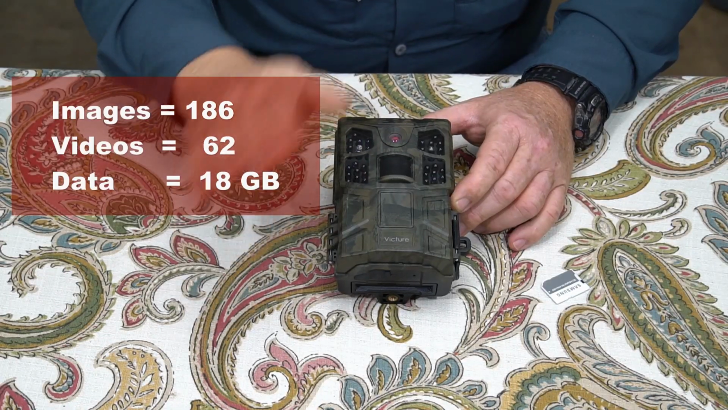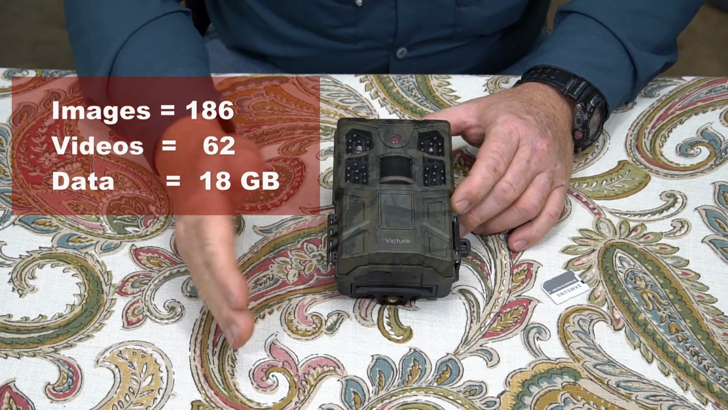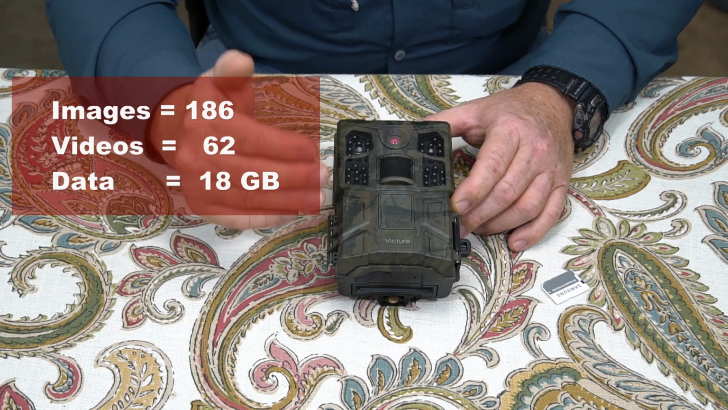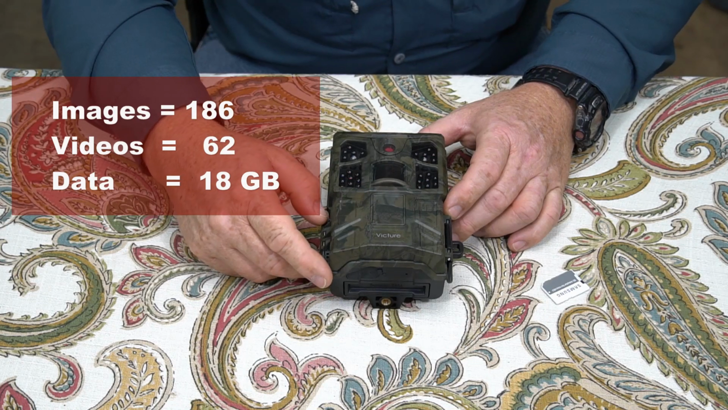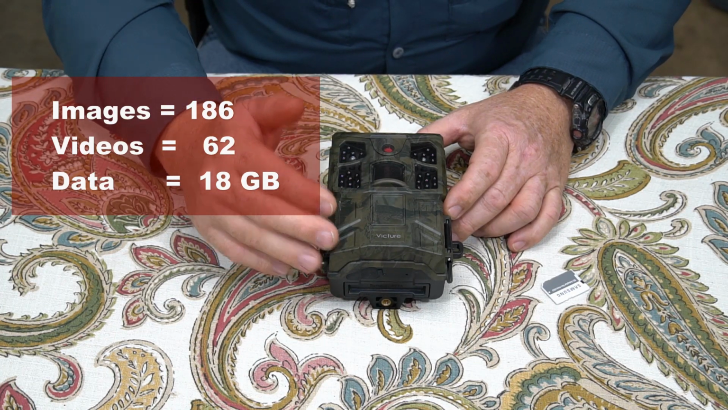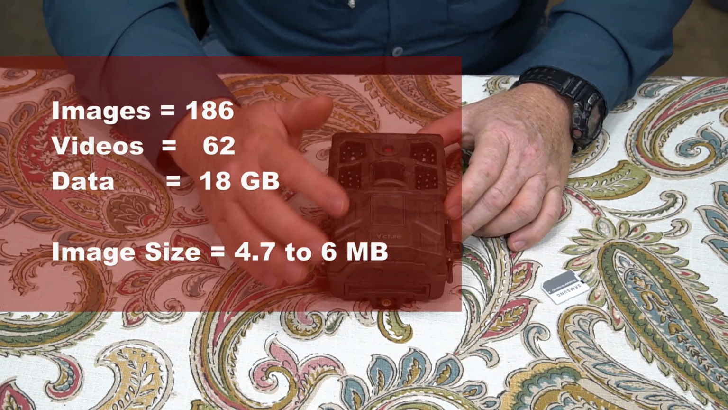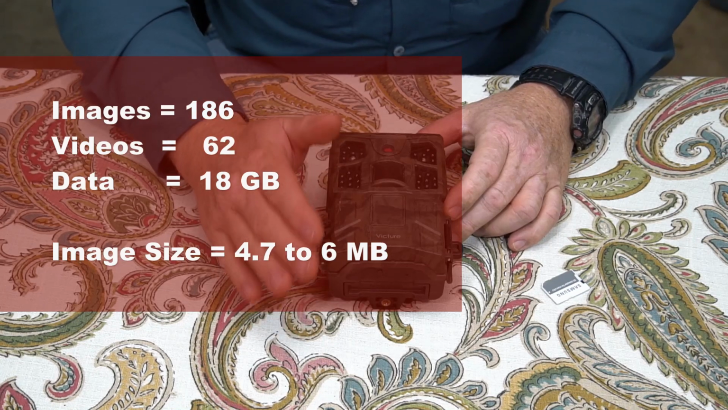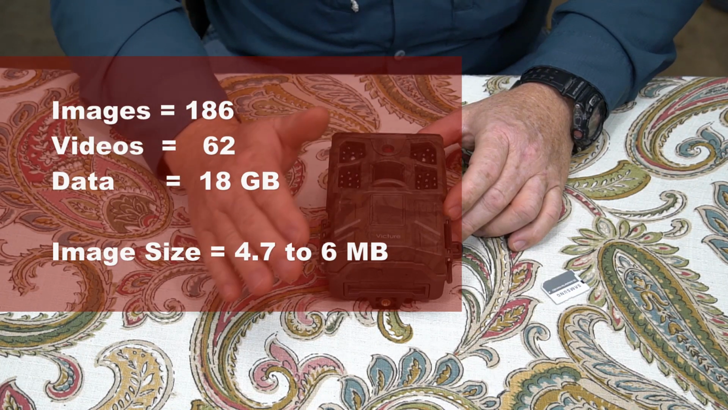But remember, I am shooting a full 1-minute video, and this is a 1080p HD camera. But let's go to the image sizes and the videos. The average image size for this camera was from 4.7 megabytes to 6 megabytes per picture. That is extremely high, guys. That is massively high.